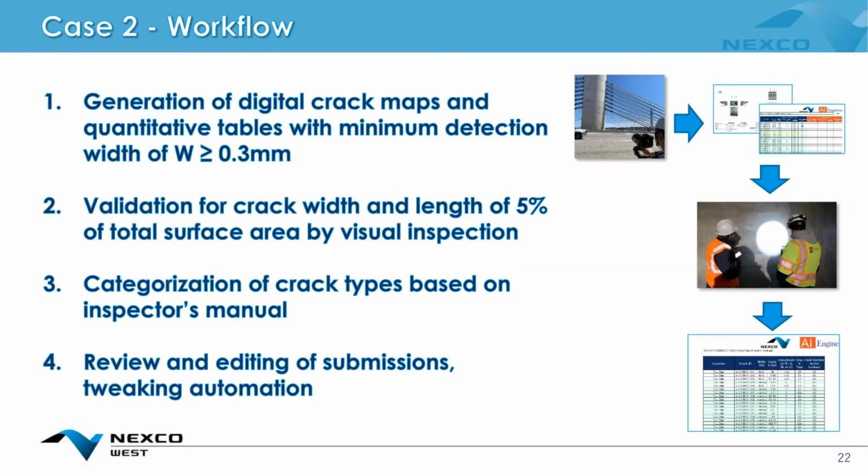And so how we approached the work was, all right, we're going to take a comprehensive crack map and basically quantify everything crack by crack in a quantitative table. And all findings above 0.3 millimeters are going to be recorded. AI Engineers, our client, validated the crack detection method by taking 5% of the total surface area and visually inspecting it afterwards. You can see that on the right-hand image.